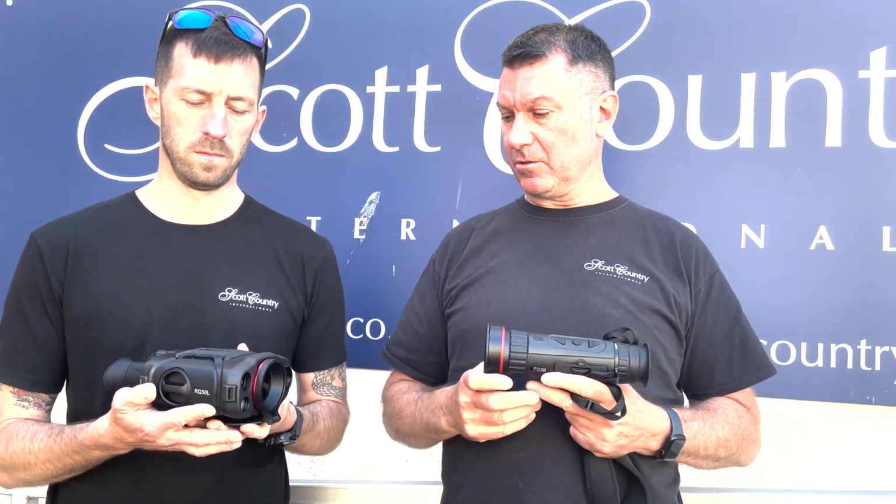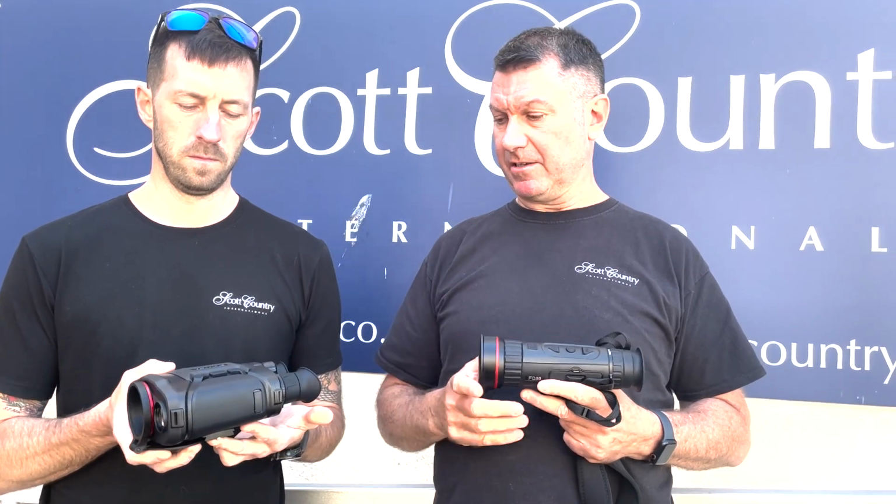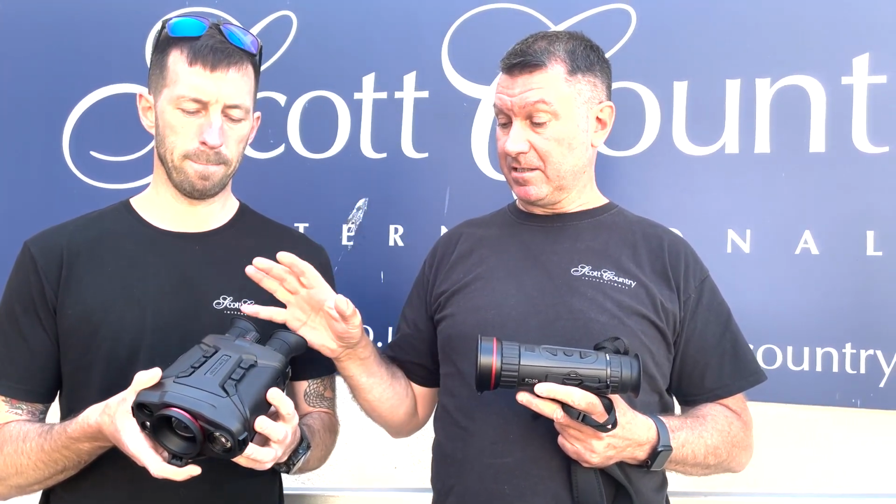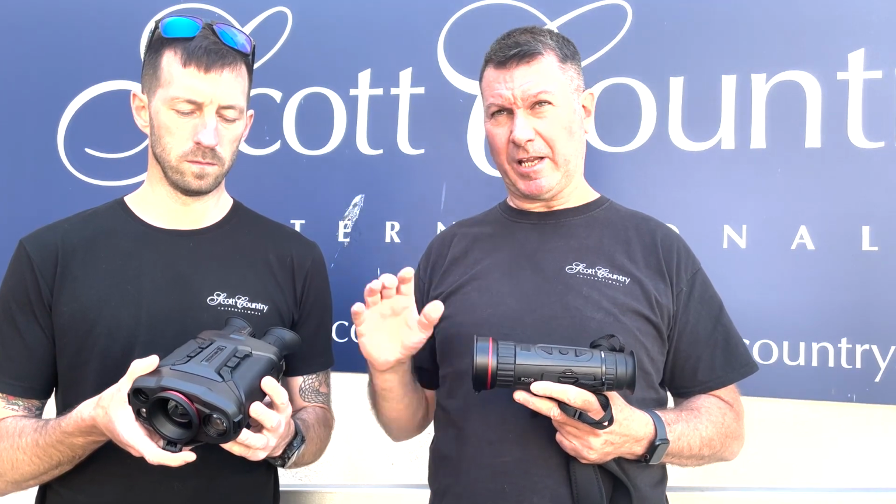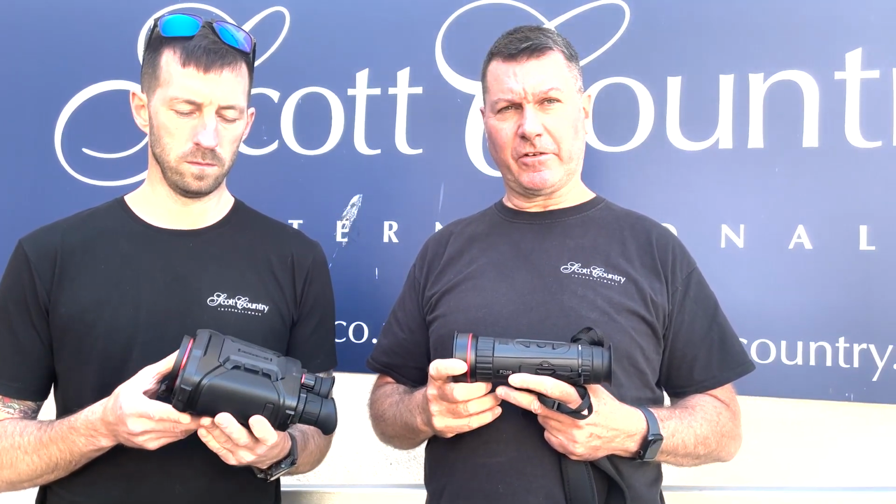Very similar specs on them, both detection ranges are 2,600 metres, similar sensors. The main difference obviously is that this is the rangefinder on it, and also the day vision, digital vision capability, so that should help with some of the identification on the deer today that we're going to film, so really looking forward to it.